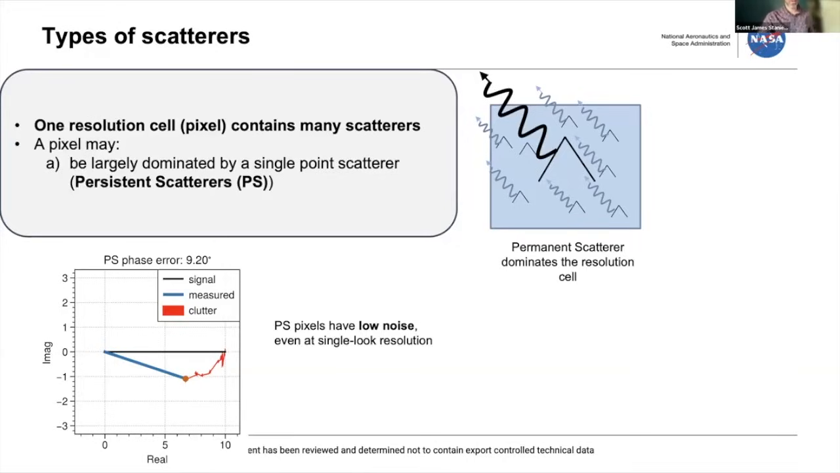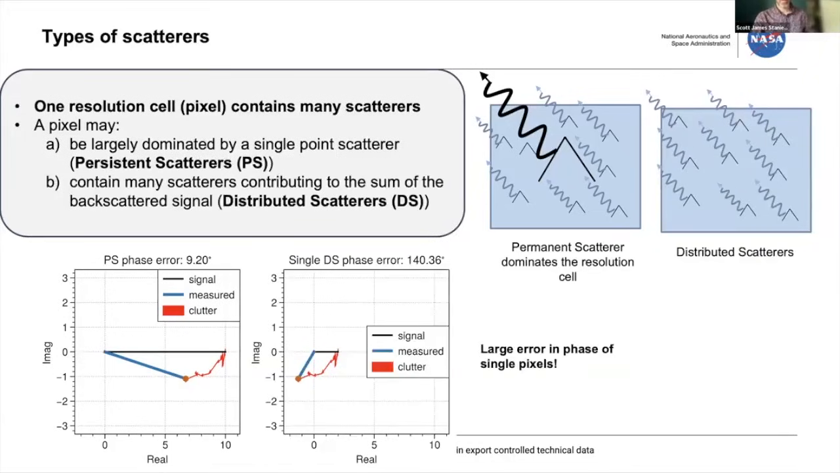For a lot of cases, that's actually pretty low. So if you just find pixels in the image that have a very bright scatterer, and only use those, you'll have interferograms that have very low noise. The downside is that these are sparse. The alternative, if there's not something really bright, is what people call a distributed scatterer.